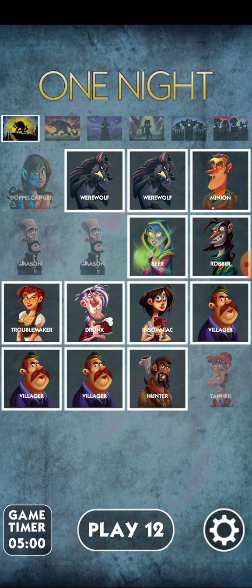You vote at the end who the werewolf is, and if the unanimous vote is voting for the person who has the werewolf card, then the villagers win. All these guys are villagers except for the minion and the werewolves.